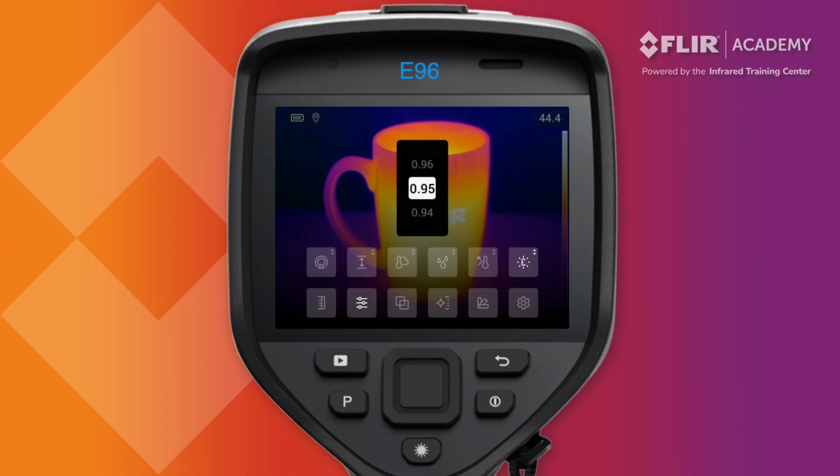Knowing the correct measurement parameters to use requires a Level 1 thermography certification training at a minimum. For now, please make sure you are familiar with how to change these in the camera, and remember that measurement parameters can also be adjusted in your reporting software.